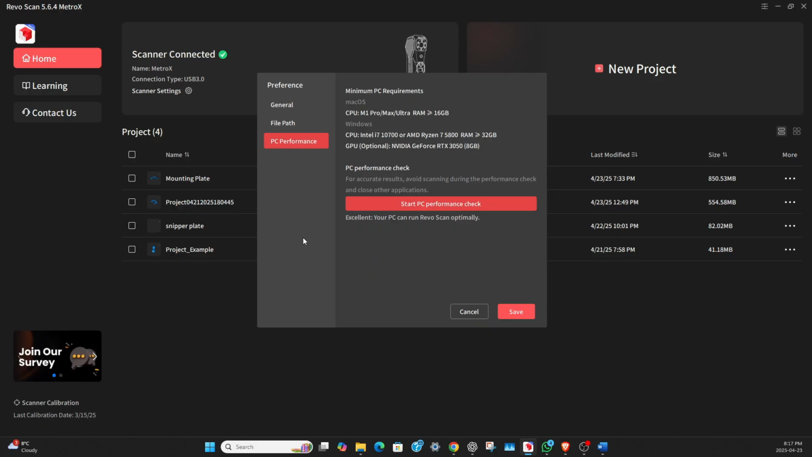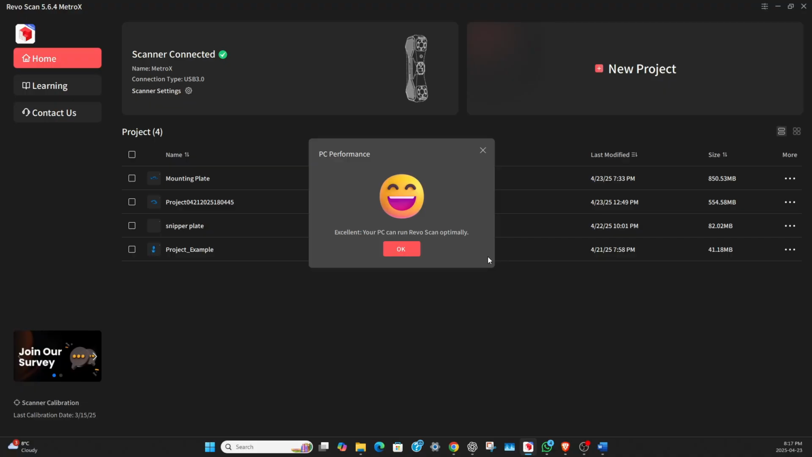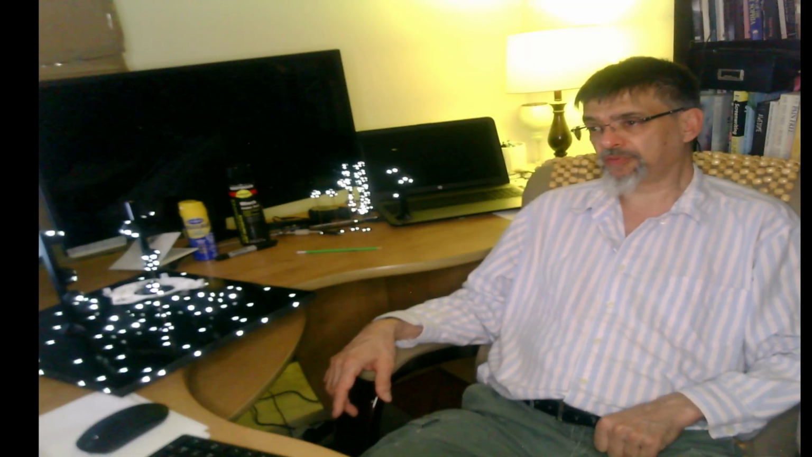When you install the software, it'll want to do a PC performance check. You just click on that and it'll take a couple of seconds to perform the test, and you'll end up with a pass or fail. This software is very powerful and does a great job. Unfortunately, it's not intuitive, at least not for me. I struggled with how to use the software.